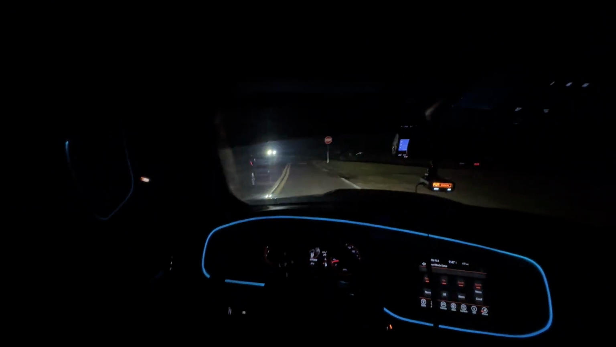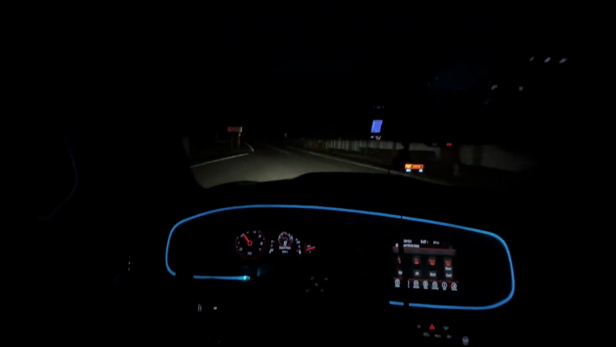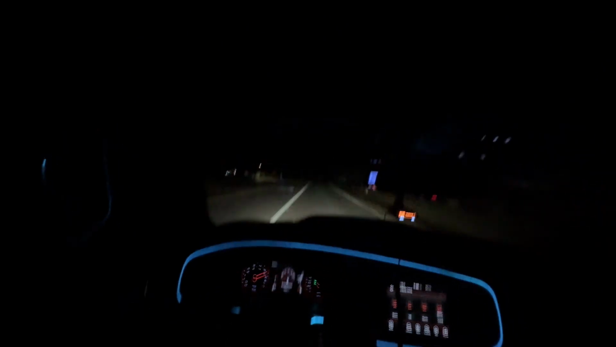Oh, there go another Charger. I can't see what it is though. Good pops. Well, I get sideways because the wheels can't warm up.